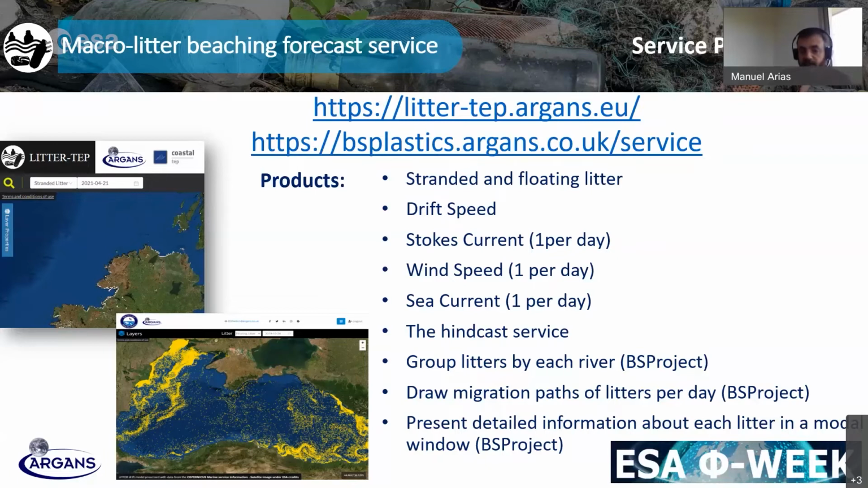The group of litter by each of the rivers, so we try to provide some information according to particular rivers, because that is of more interest for local authorities. Draw migration paths of litter per day, and detailed information about each of the litter pieces as possible. So actually the service provides a huge quantity of information to users, which is very nice for further data processing or specific or dedicated studies according to the needs.